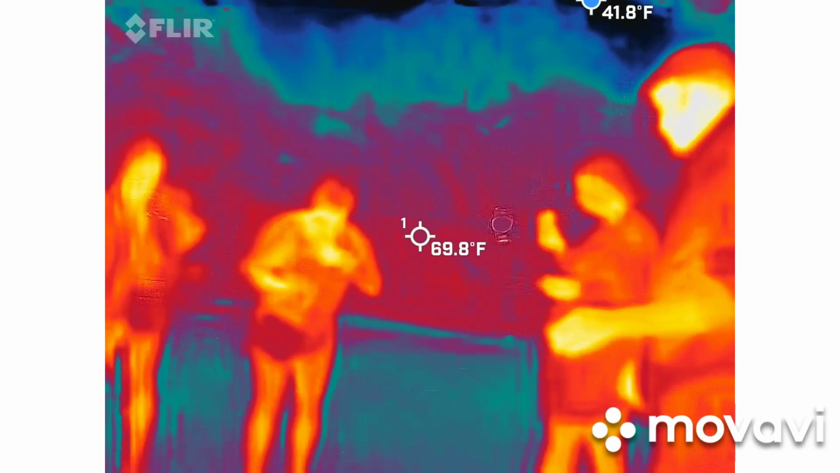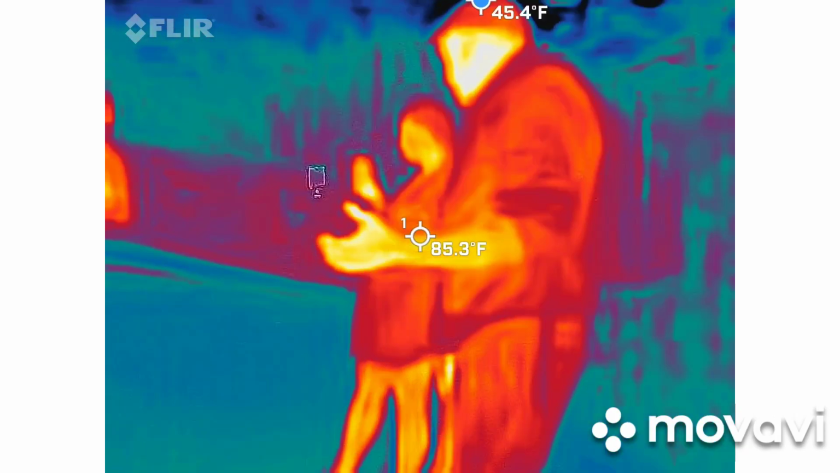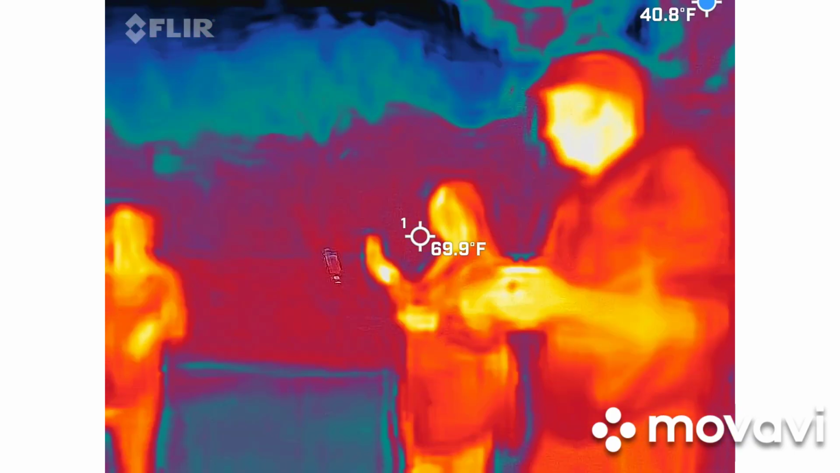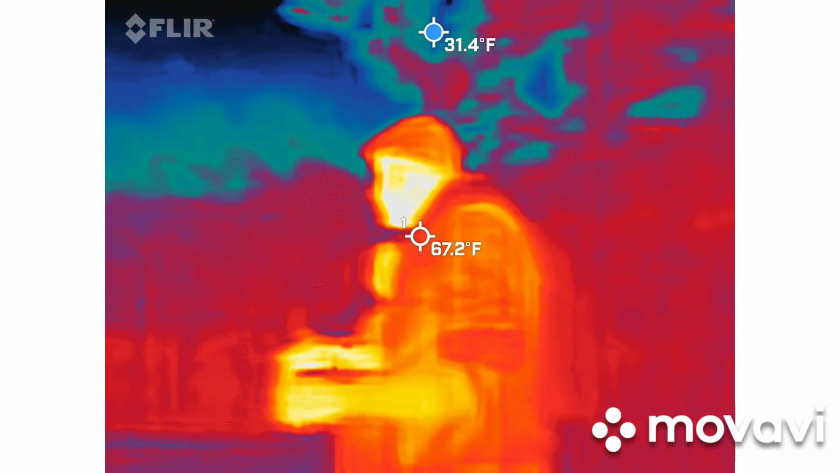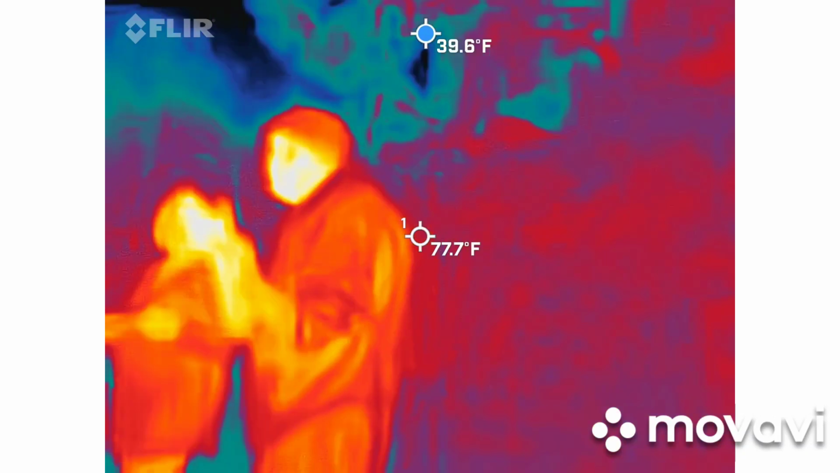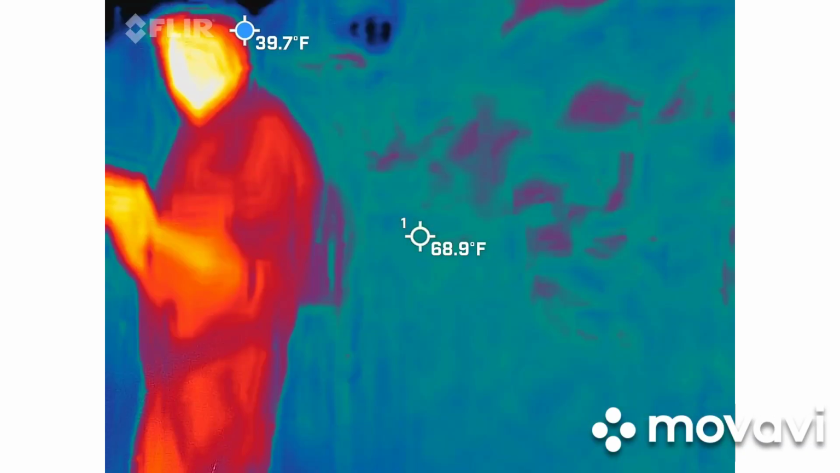Something just hit you right in the face. It was a leaf, this one. Saw it. Were you the one that got hit with a leaf earlier too? It was me. Oh, was it? Yeah, I was going to say, somebody's trying to drop something on you. Maybe it aimed for you and then missed. We'll find out.